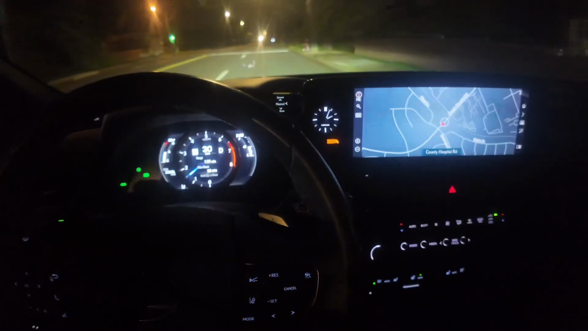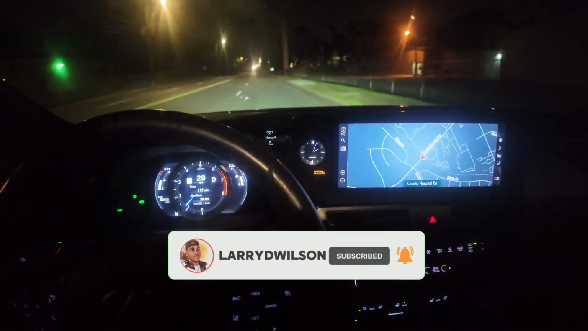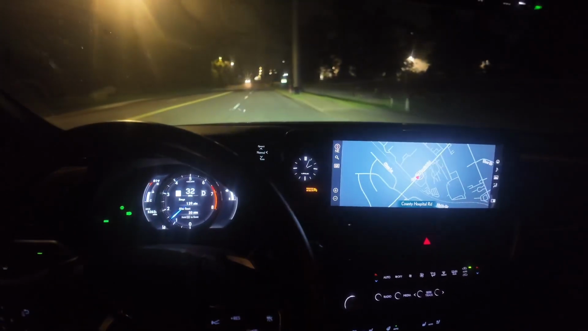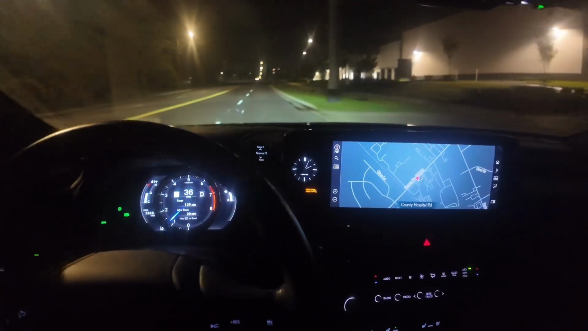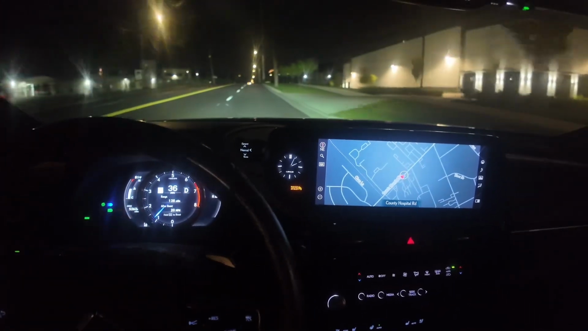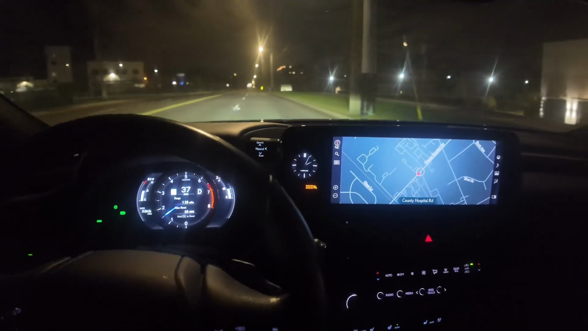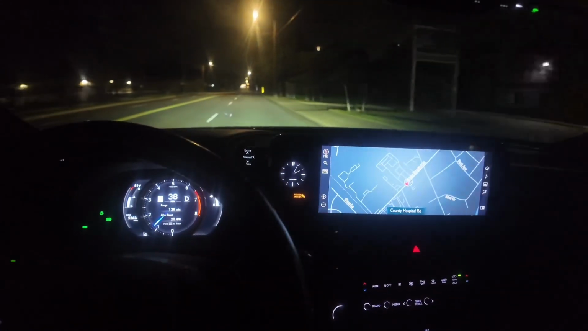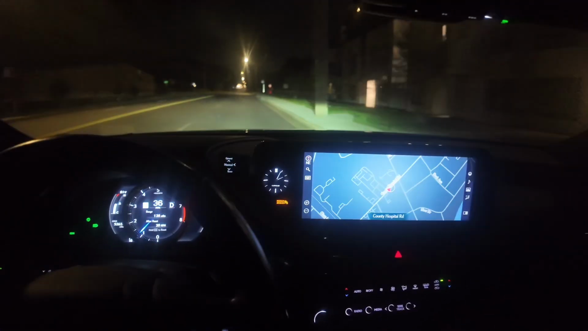Right now, it might be a little loud. I got the windows down. Every window in the car is down. Moonroof open. I got the wind thing on the mic, so yeah, man. Just a little late night drive through the city. See where the nights take us.